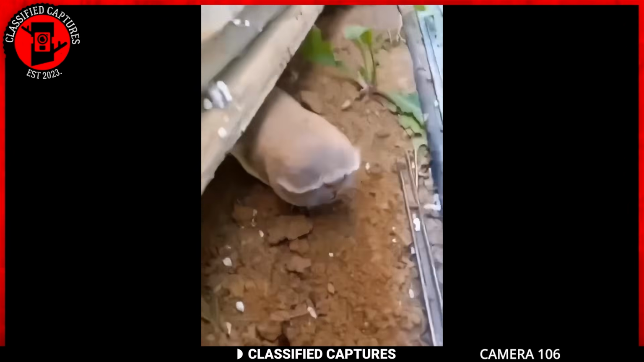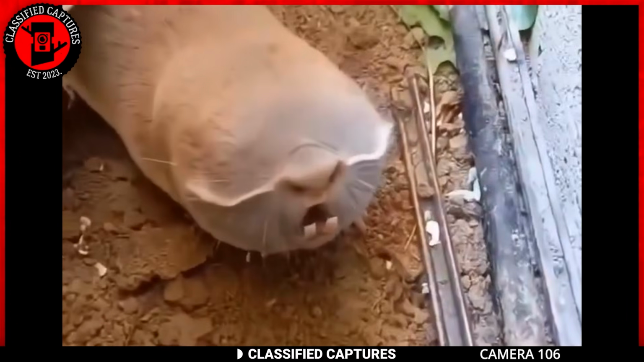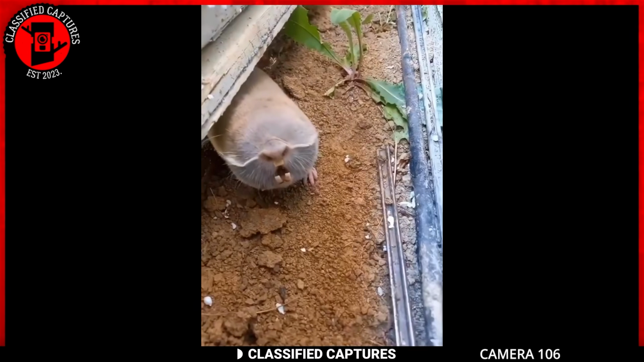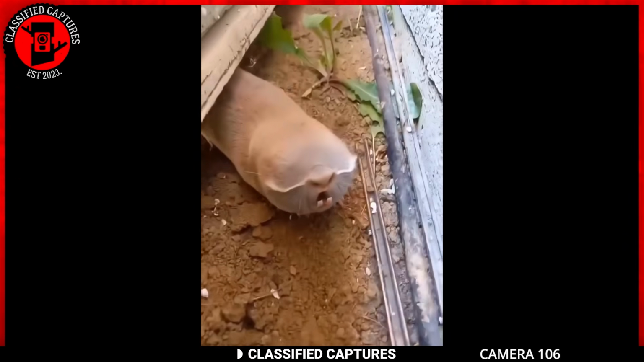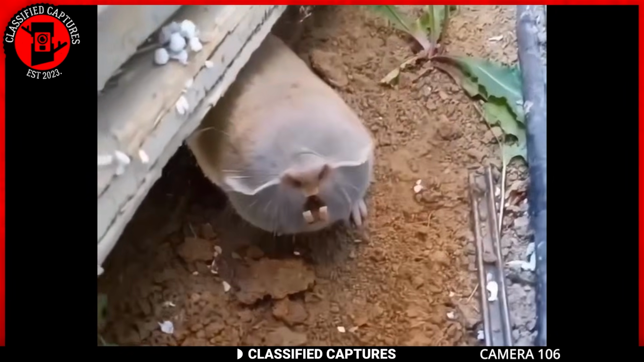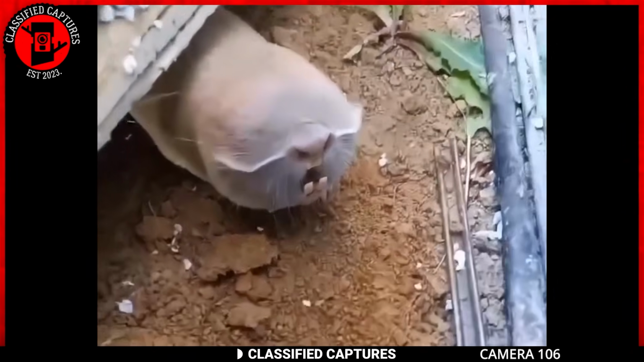This peculiar animal is known as a blind mole rat. These fascinating creatures are perfectly adapted to their subterranean lifestyle. Without the need for eyes in such an environment, they navigate their dark underground tunnels using their highly developed sense of smell and touch. Their lack of eyes, combined with their powerful digging teeth, makes them well suited for life beneath the surface, where they spend most of their time. I'm not sure what this particular one was doing in the man's backyard, but it's a sight to behold. Just look at it.